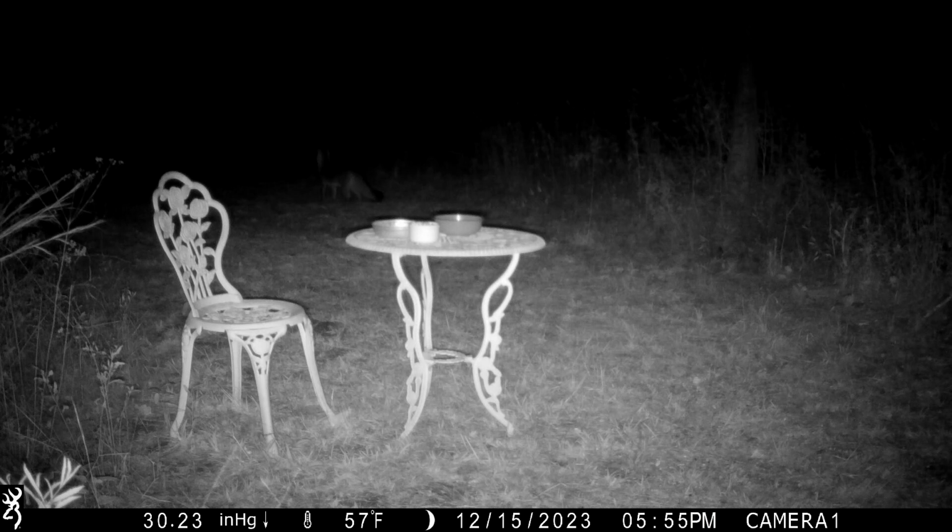This is where I wish I had more trail cams that go further back into the property, a lot denser forest, a little creek back there. The way these animals walk back there, I really want a trail camera back there.